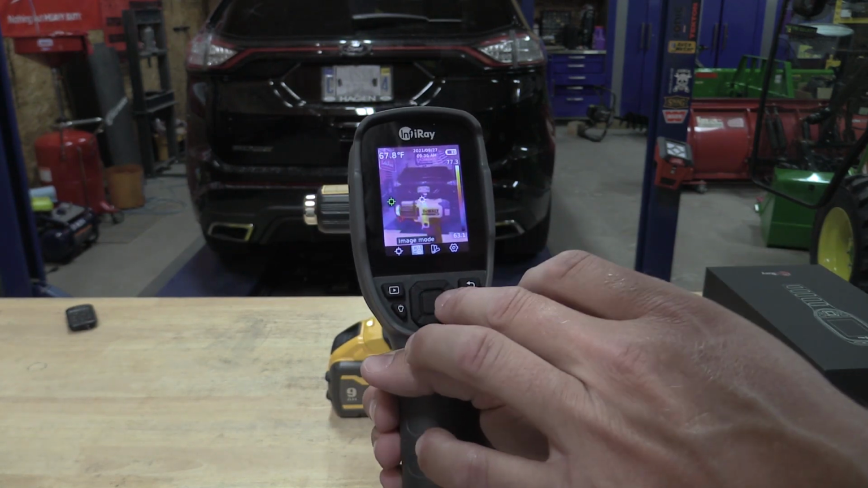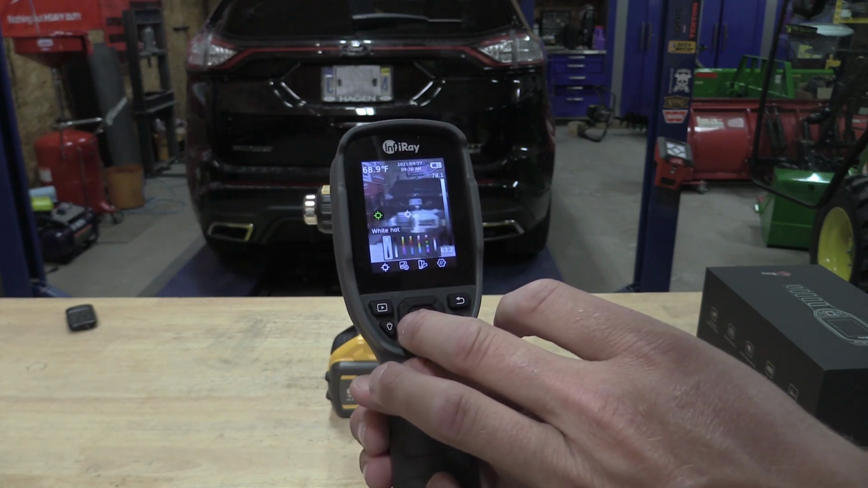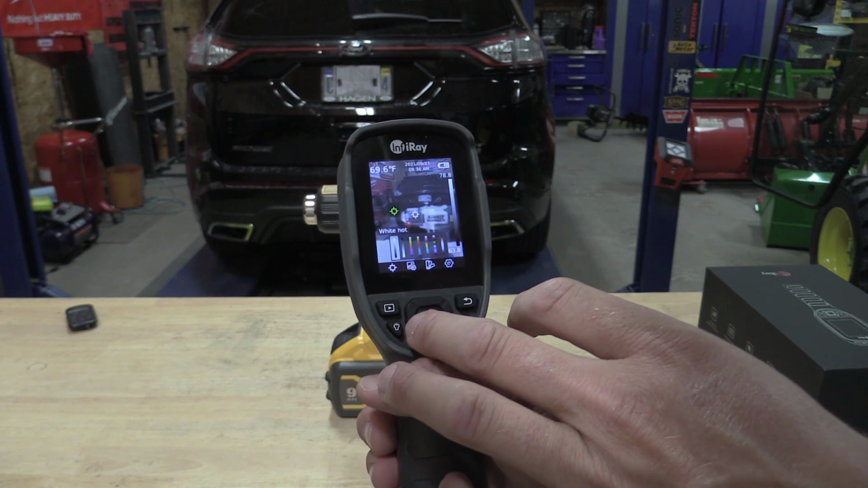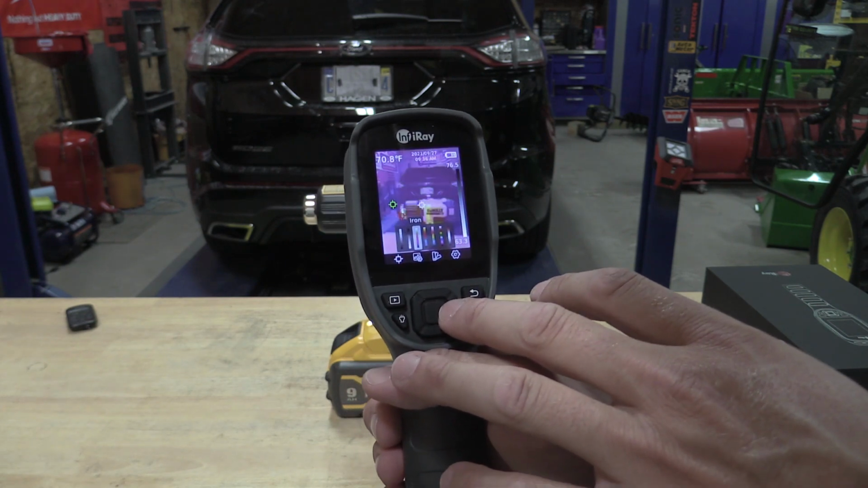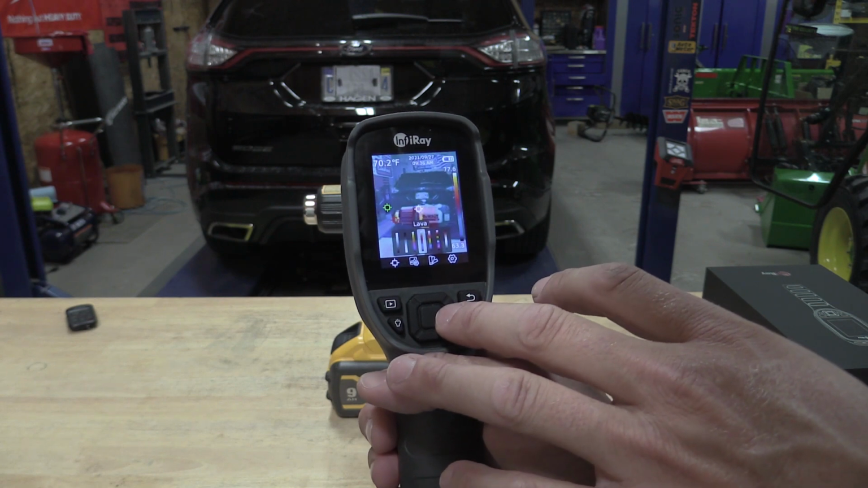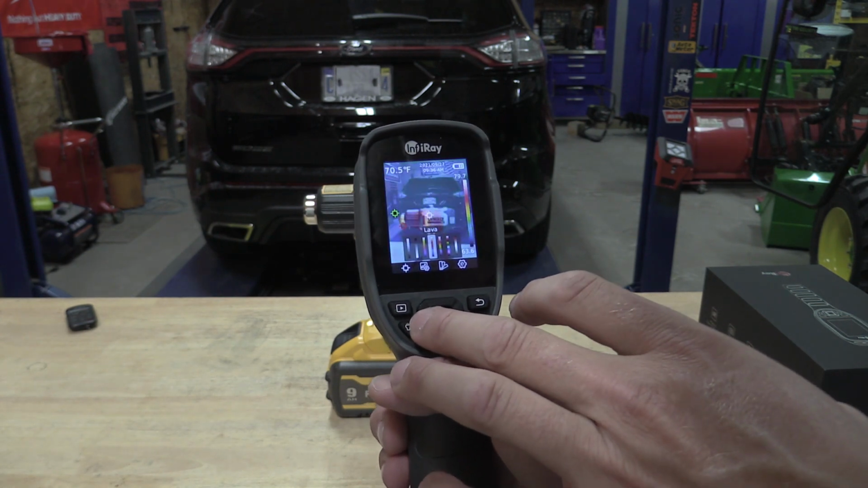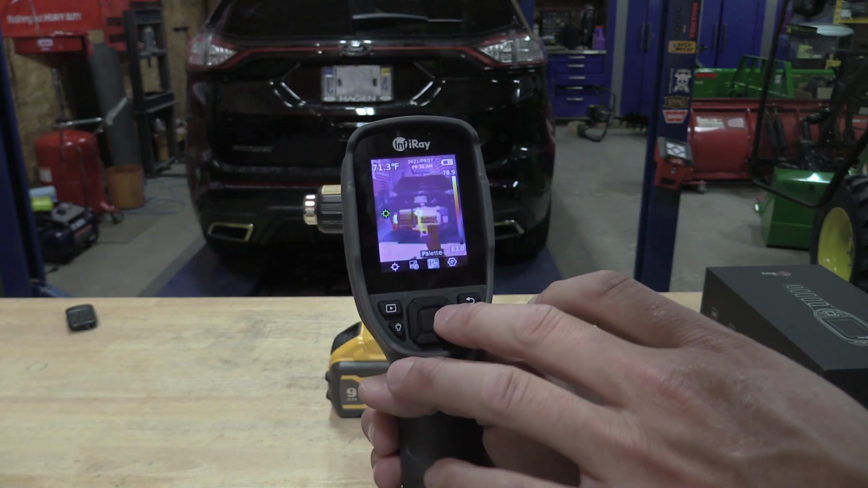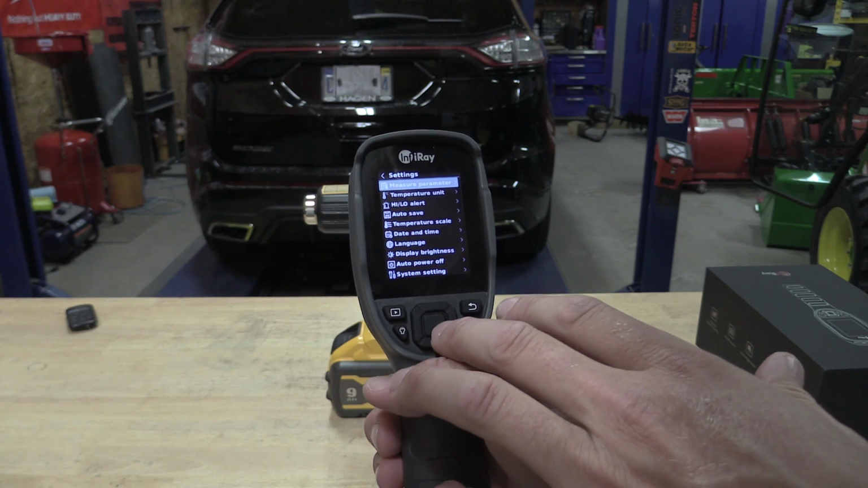Go back. We can do many different color palettes. This white color palette seems to refresh the fastest, but the black hot works also. I had it on iron and use it on iron mostly. It just seems to be, iron is what most people are used to, and according to what I see on everything, that's just what I'm used to.